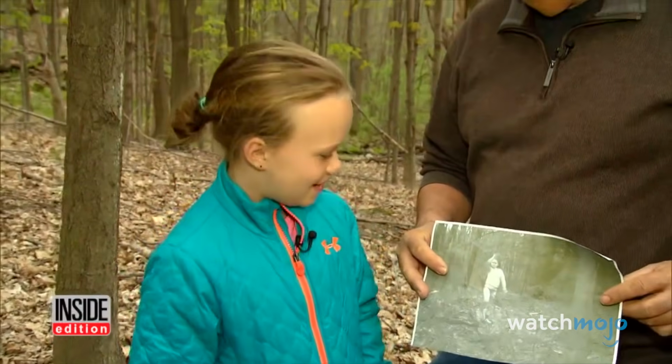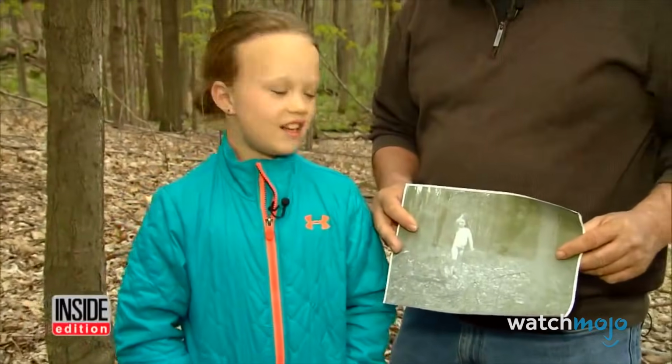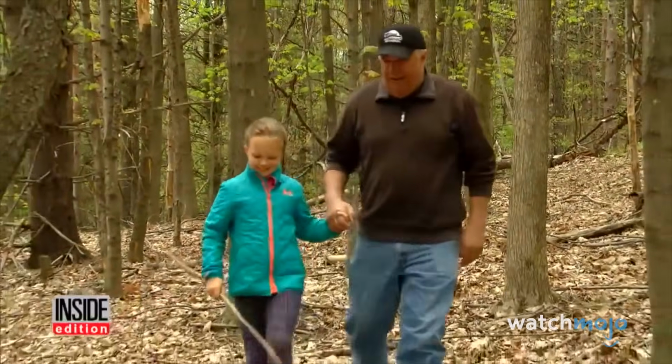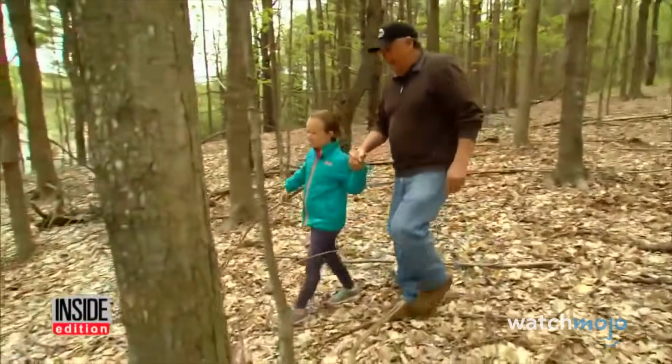But before they could strap on their proton pack and sprint into the woods, the truth of the image came out. A local man called the police and informed them that it was his granddaughter in the picture. The two had gone for a stroll through the forest. No specter shenanigans here, unless that's what the ghostly girl wants us to think.